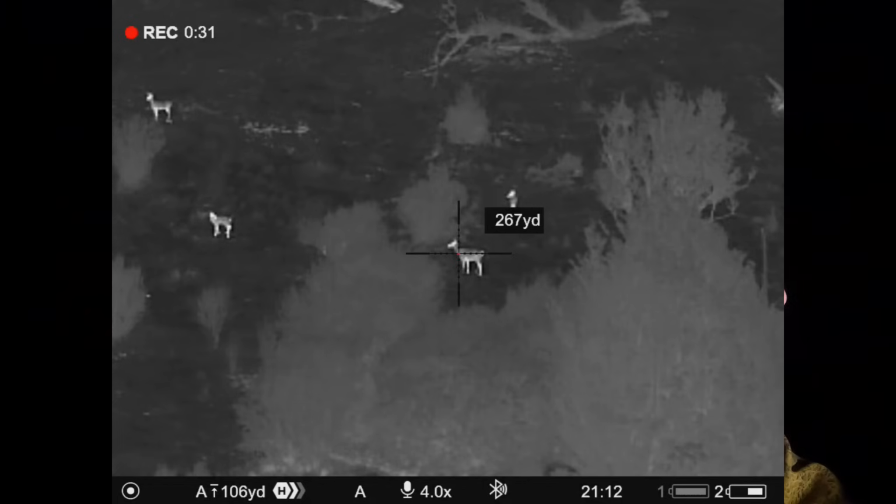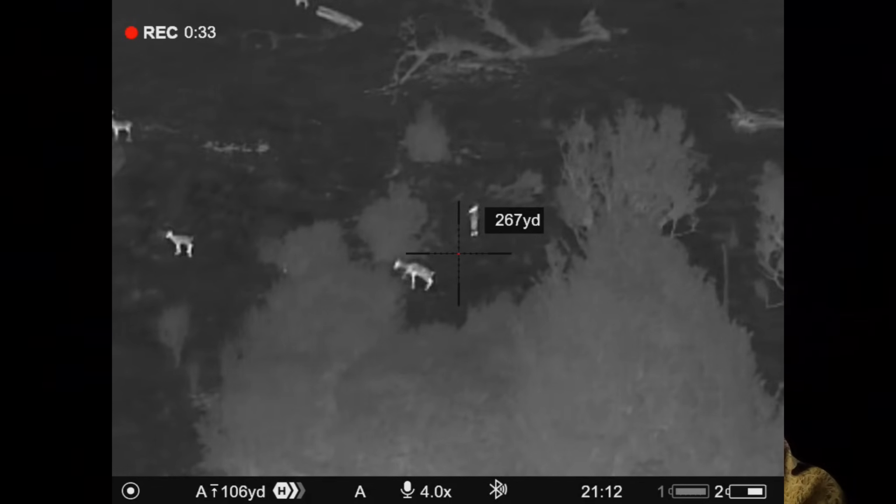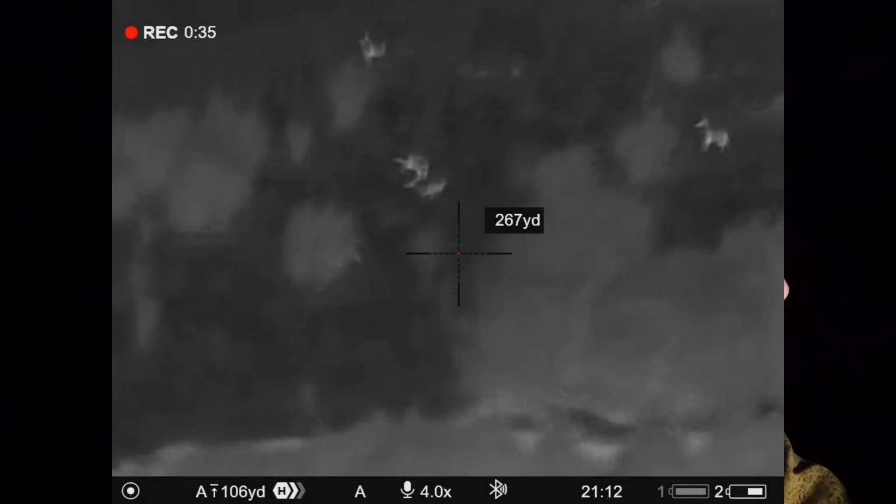Shot 3 there. One of them might be a little bit low in the shoulder, but hopefully it didn't run far. It looked reasonably well hit, so I think we probably got that. So yeah, I think we got 3 down. That was sick. It's like an insane pest control tool.